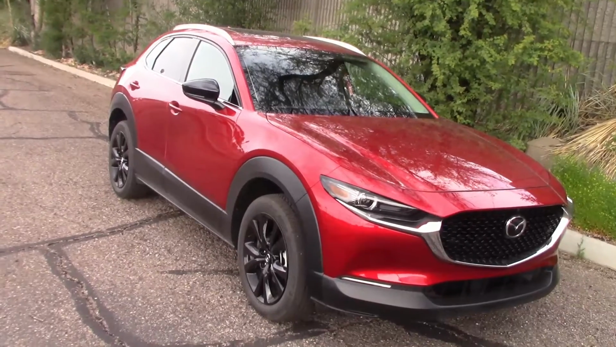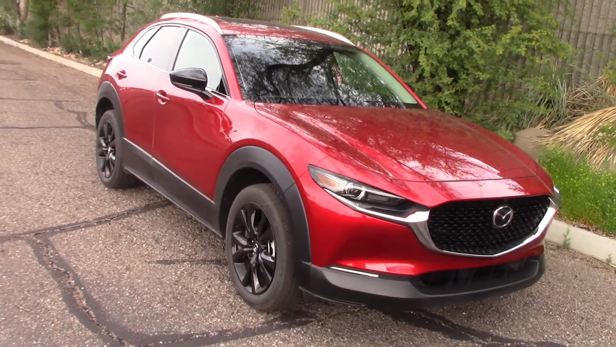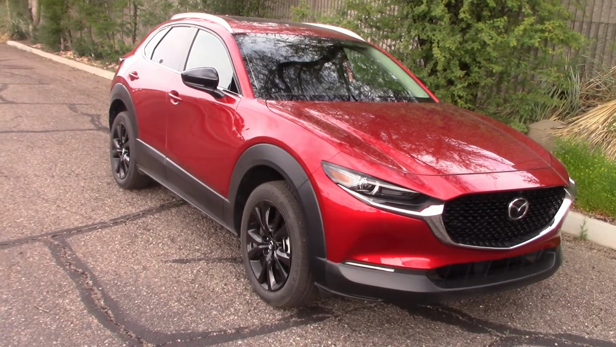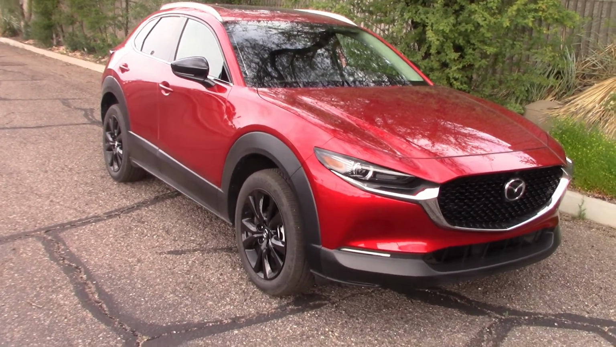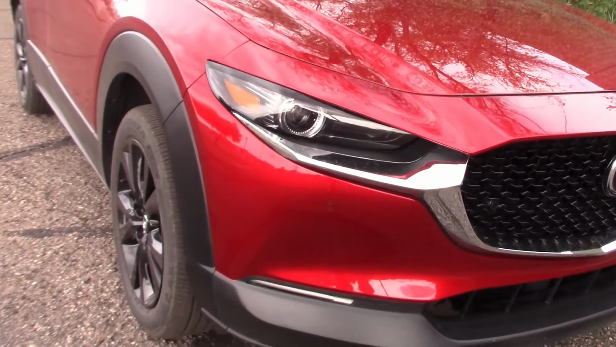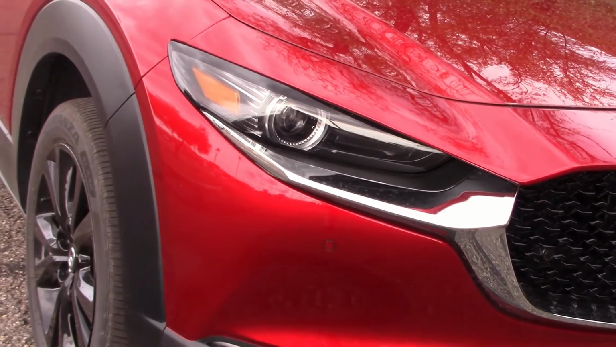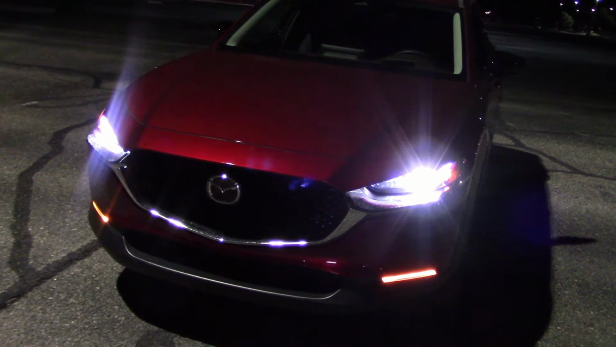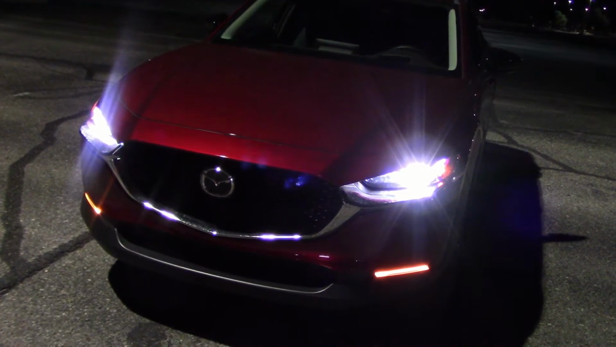Mazda sent us a CX-30 SUV to drive. We did a full week road test on this, posted on YouTube. If you didn't see that, we'll have a link for that in this video. But for now, we're just doing a headlight test and night drive. So let's do it. It's dark enough. Let's check out these lights, see what they do.